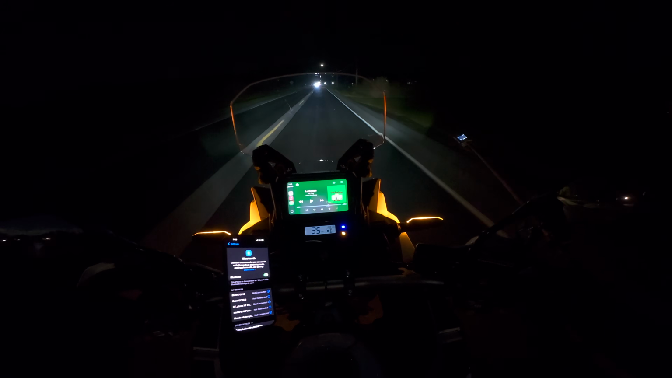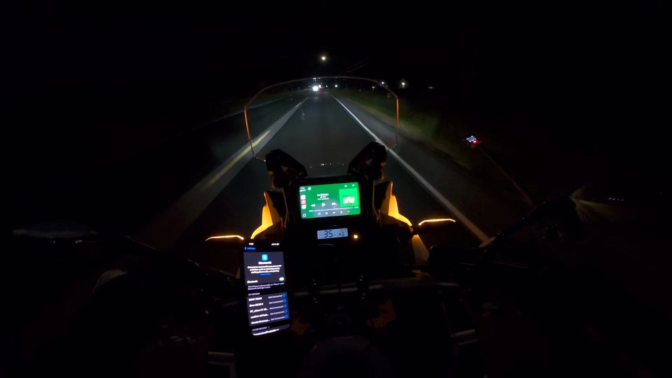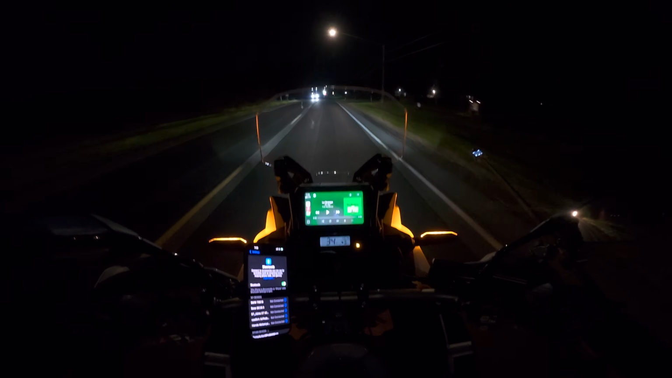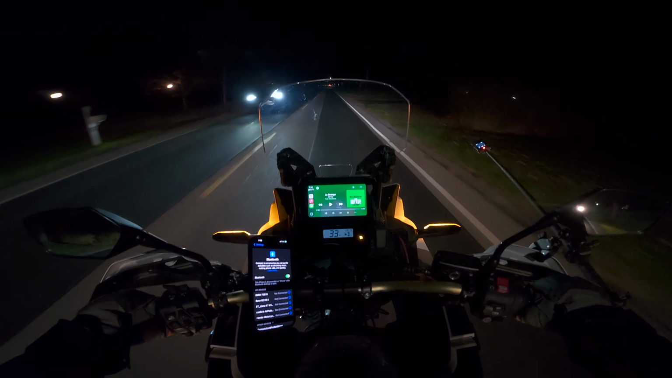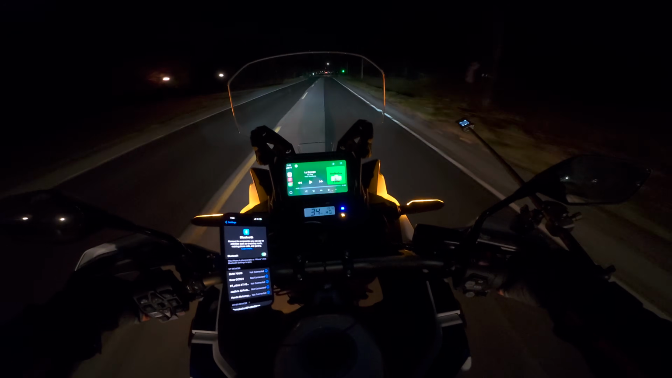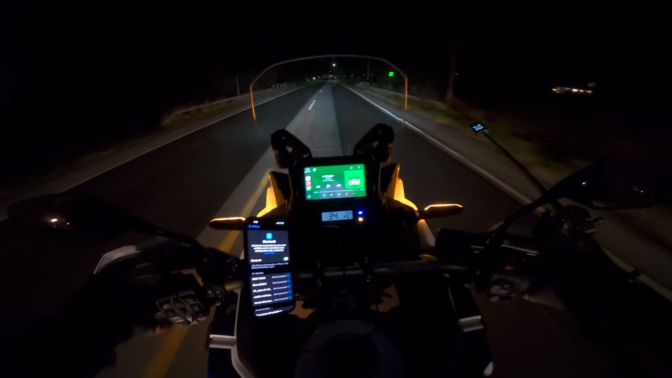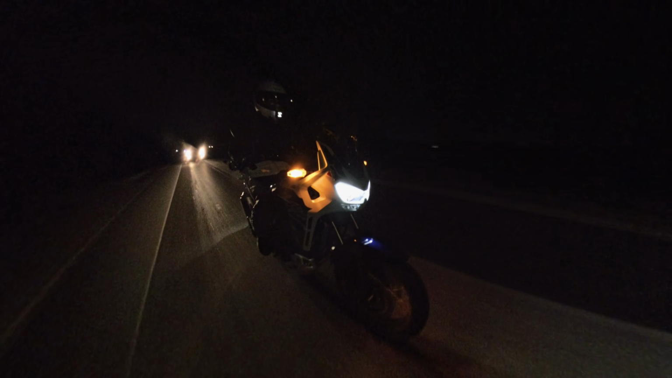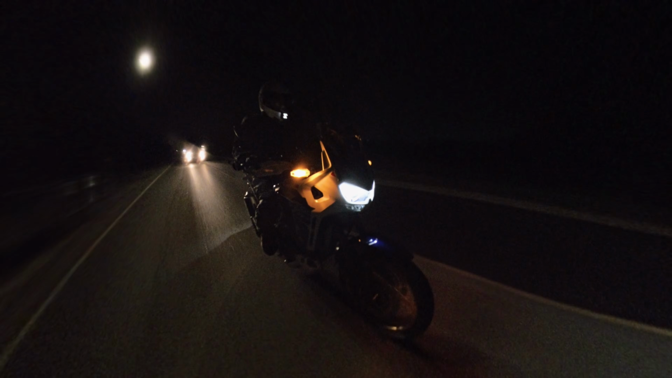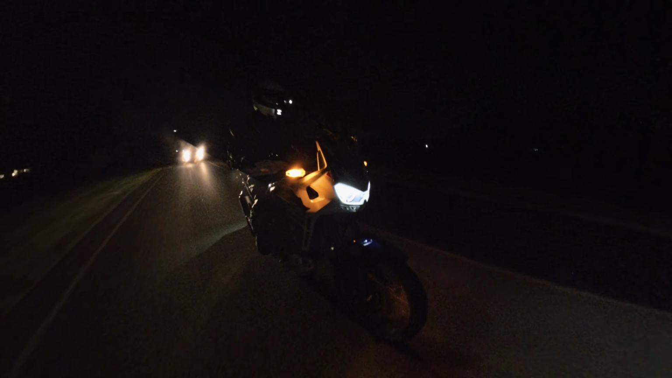It wouldn't do it. It must have known it wanted you to ride it. Turn my high beams off. It wanted you to ride the bike. It wouldn't turn on in my garage. Maybe there was too much light, but out here the cornering lights are working. Those are the lights below the double headlights. So the cornering headlights are working, and I cannot tell you how I love the turn signal lights are marker lights all the time. All motorcycles should have that. In addition to daytime running lights, which of course this has.